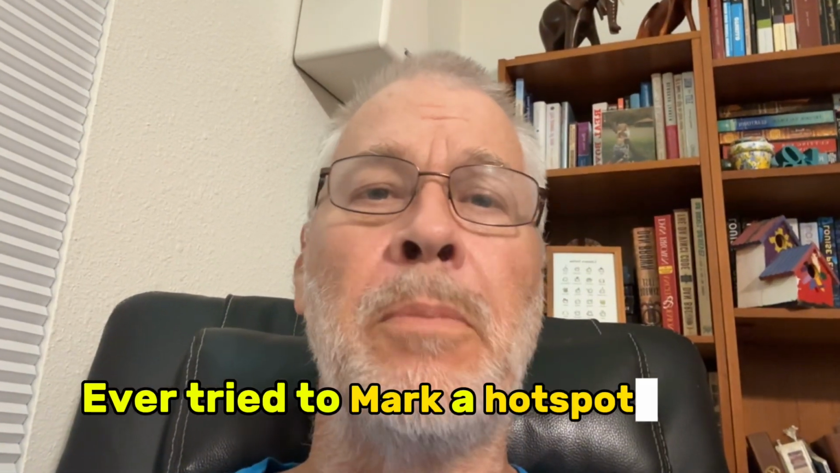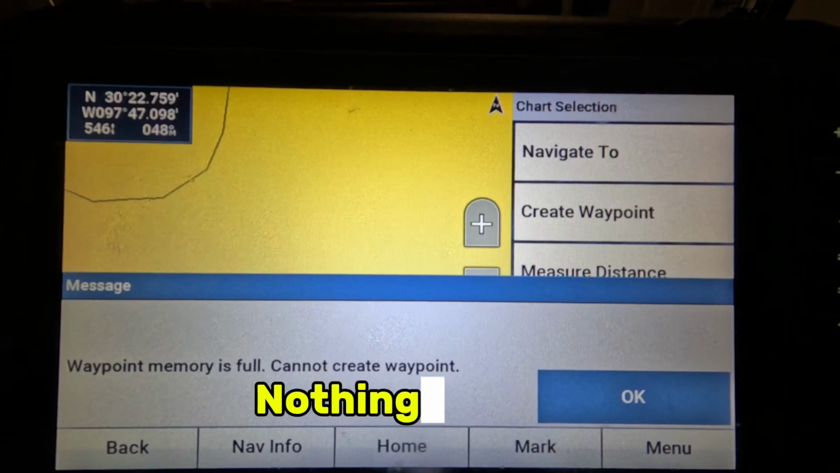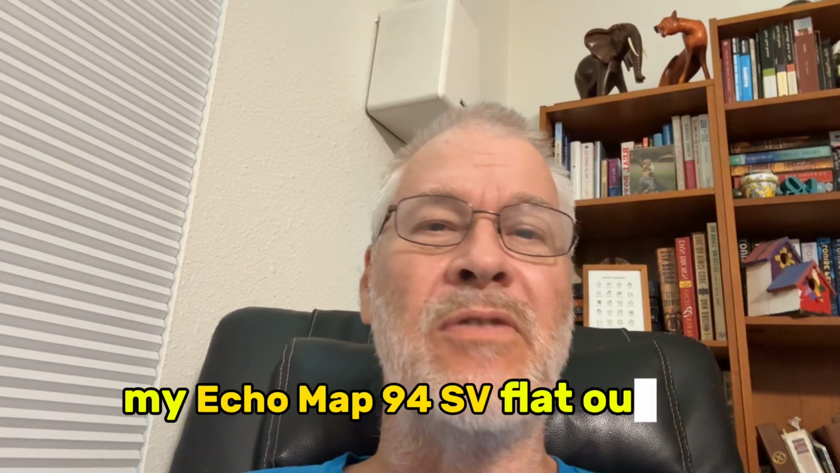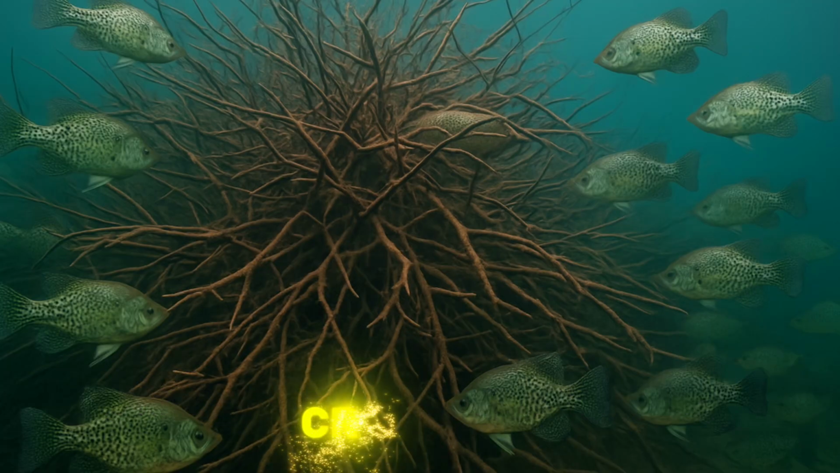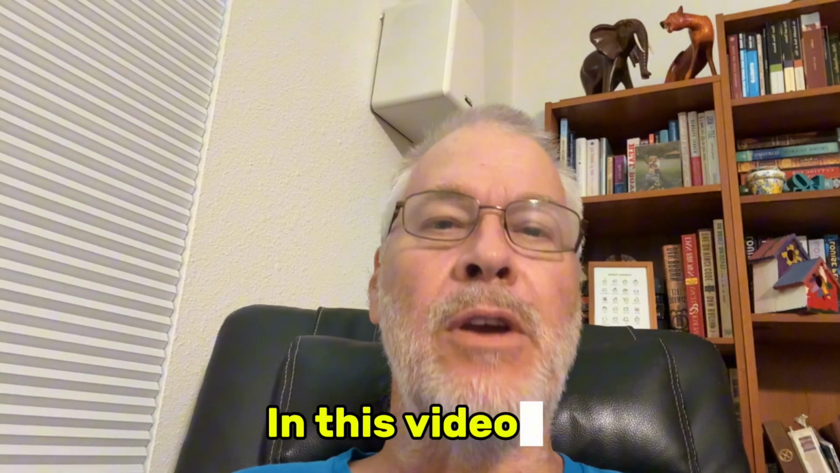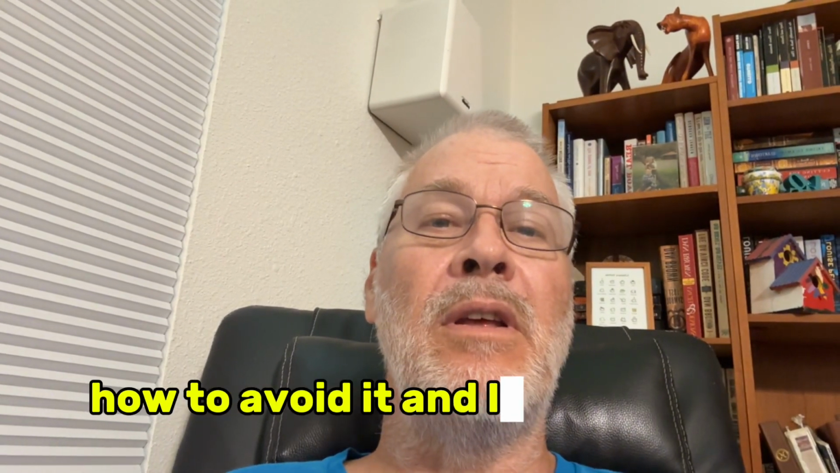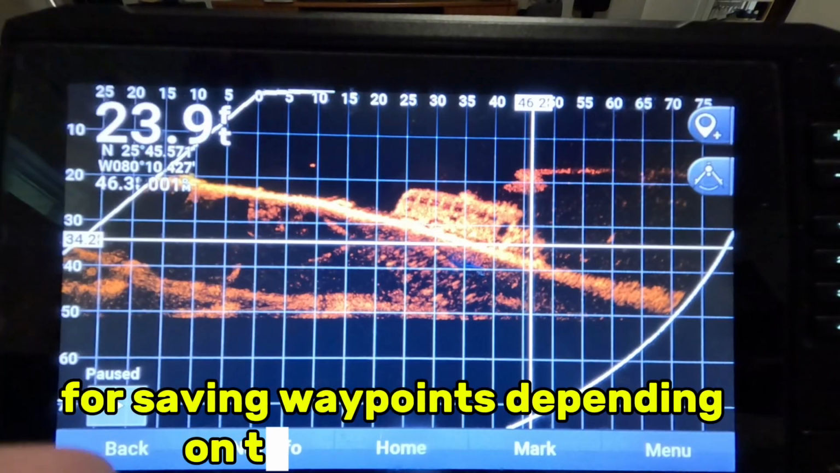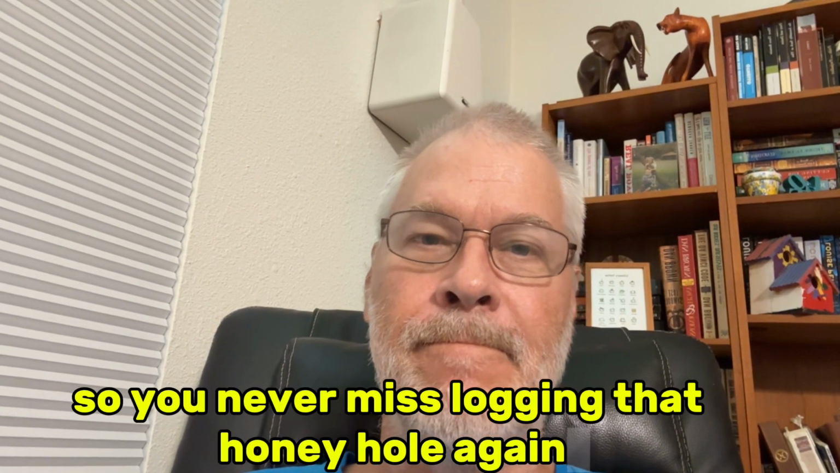Ever tried to mark a hotspot on your Garmin only to get an error, or worse, nothing at all? On my last trip, my Echomap 94SV flat out refused to save a waypoint, and I was on a brush pile loaded with crappie. In this video, I'm going to show you exactly what went wrong, how to avoid it, and I'm going to give you some key tips for saving waypoints depending on the view you're in, so you never miss logging that honey hole again.